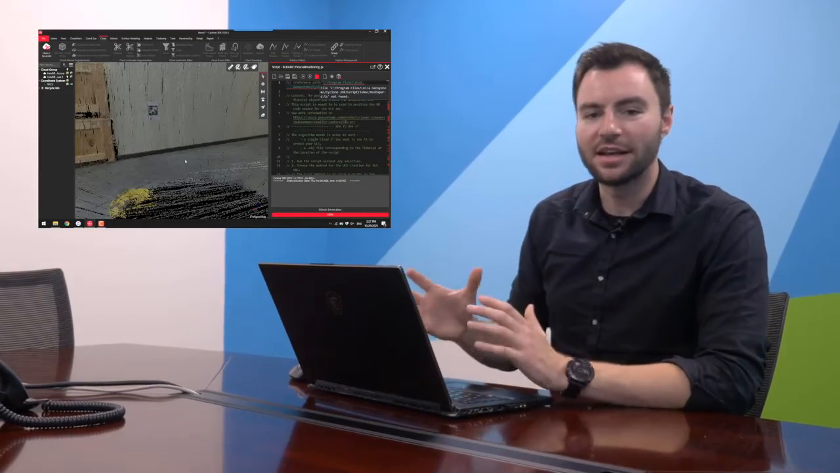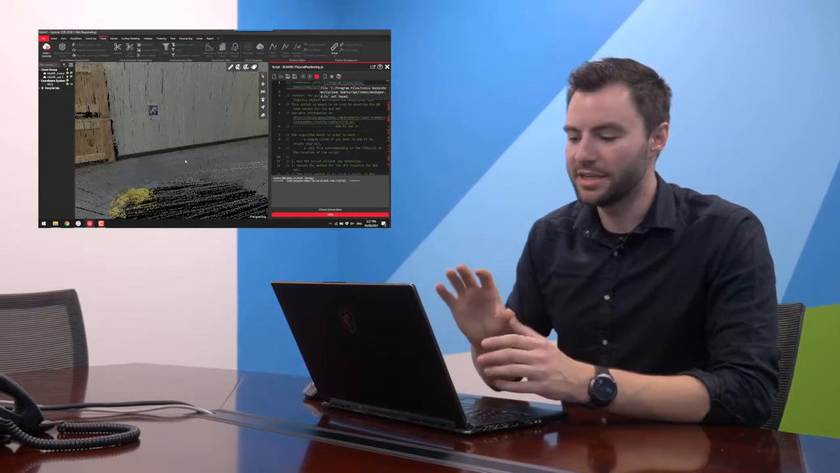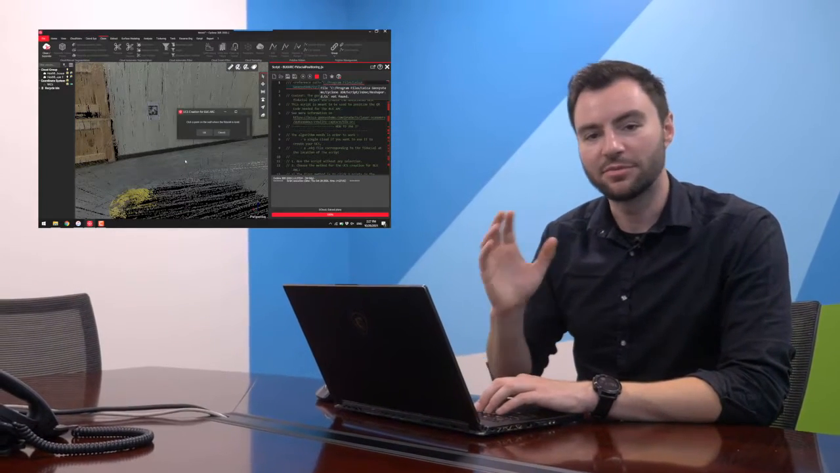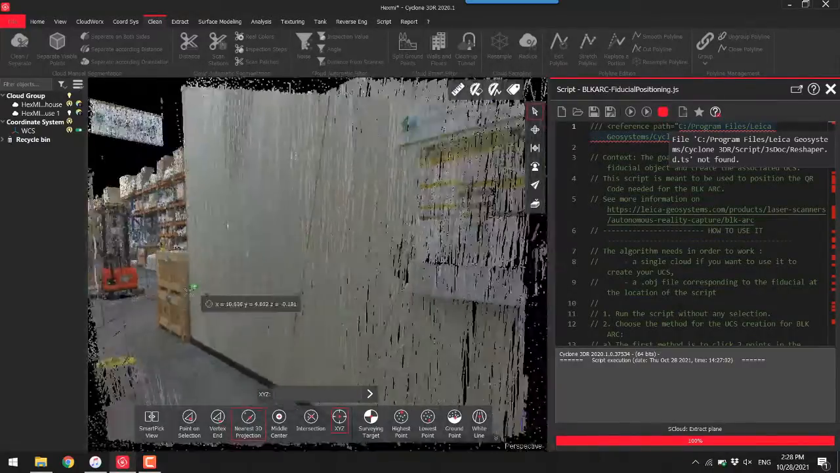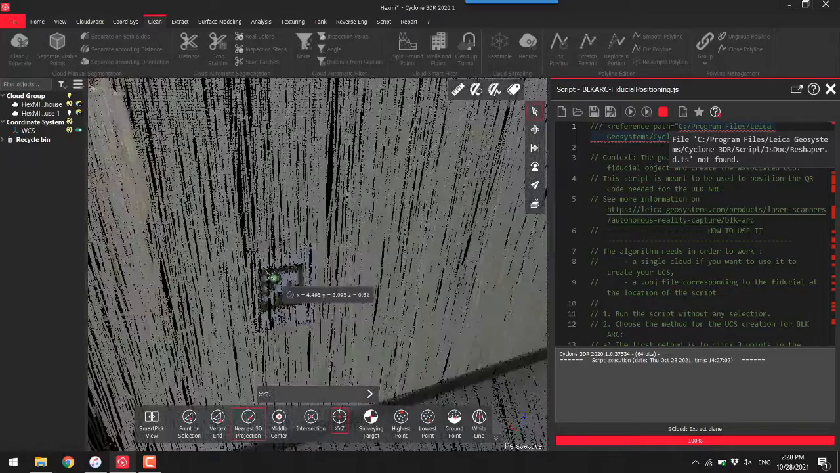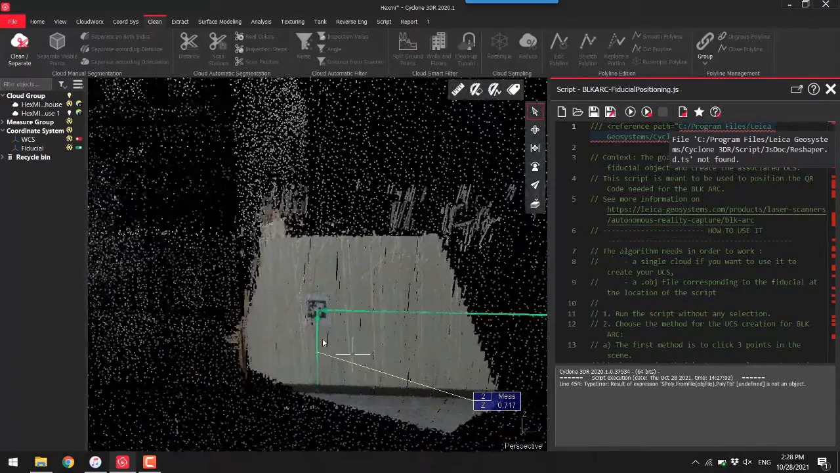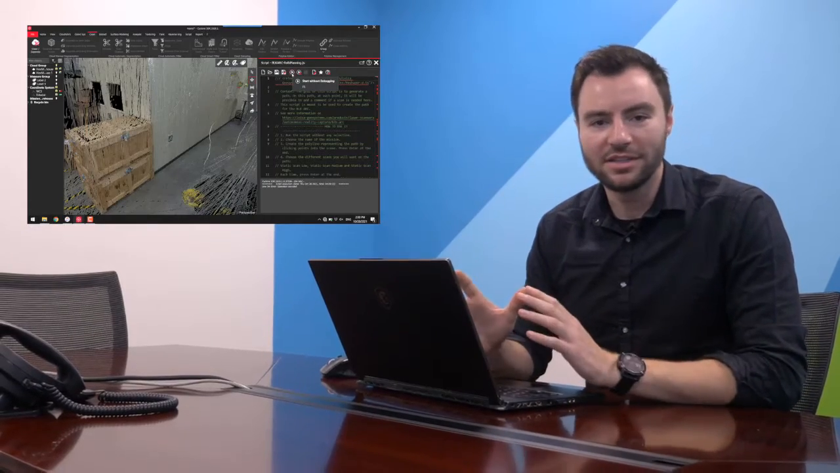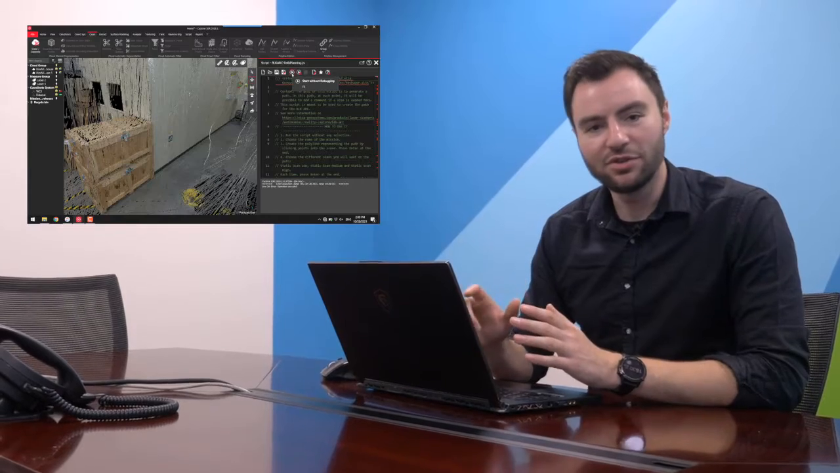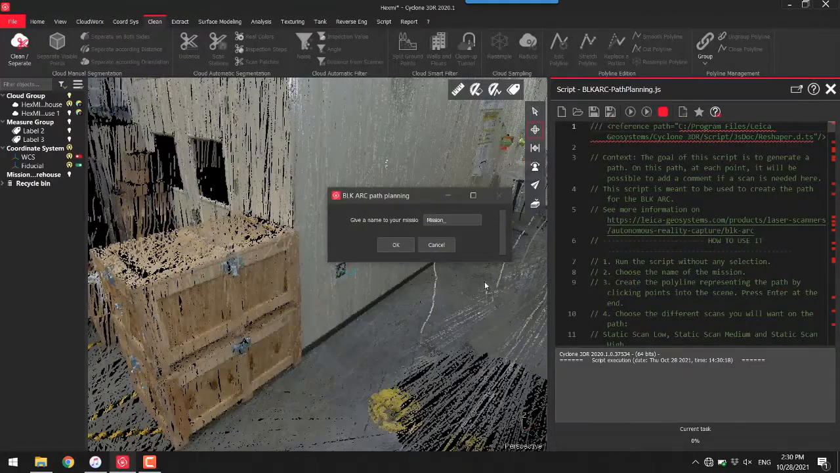So now I'm running this pretty interesting script. It's a custom script that allows me to place a coordinate system right at the middle of that fiducial. It only requires me to click on 3 different points on the 3 orthogonal walls. It'll basically do all the work for me. All right, now I've got my coordinate system set right in the middle of that fiducial mark that we placed in the warehouse. And if I go ahead and run this, it'll ask me to assign it a name.